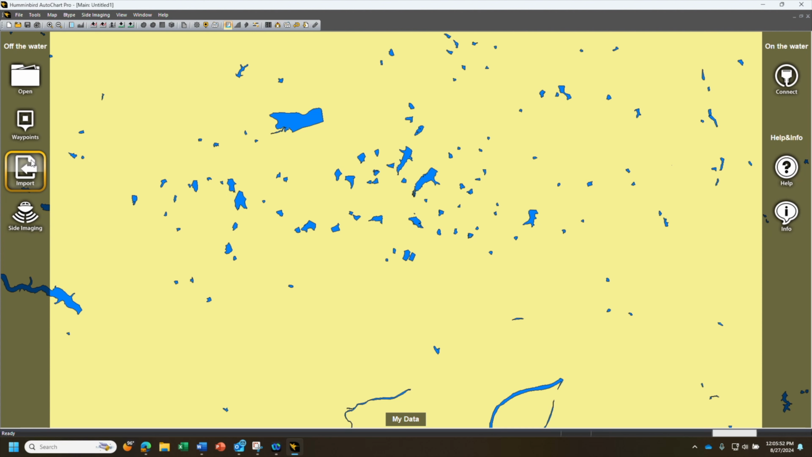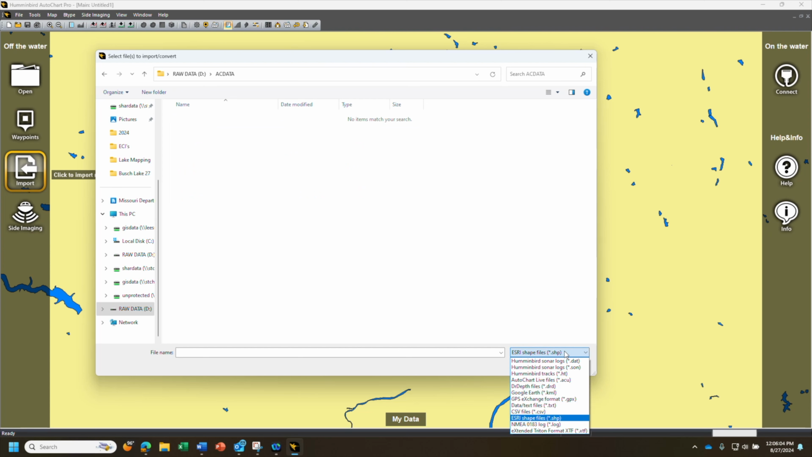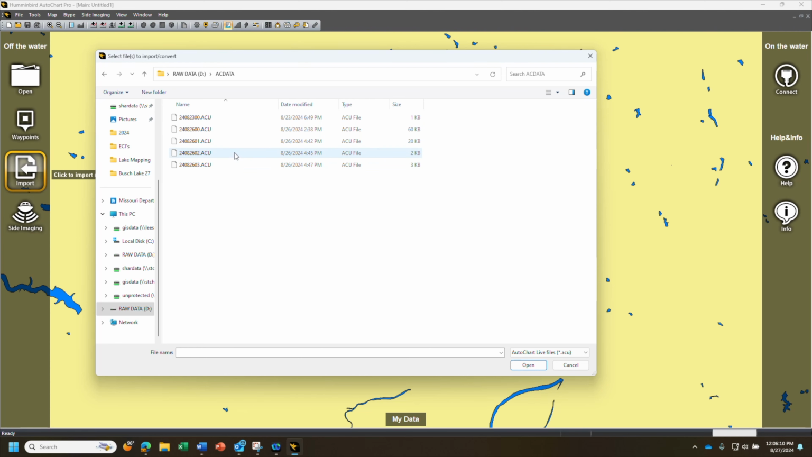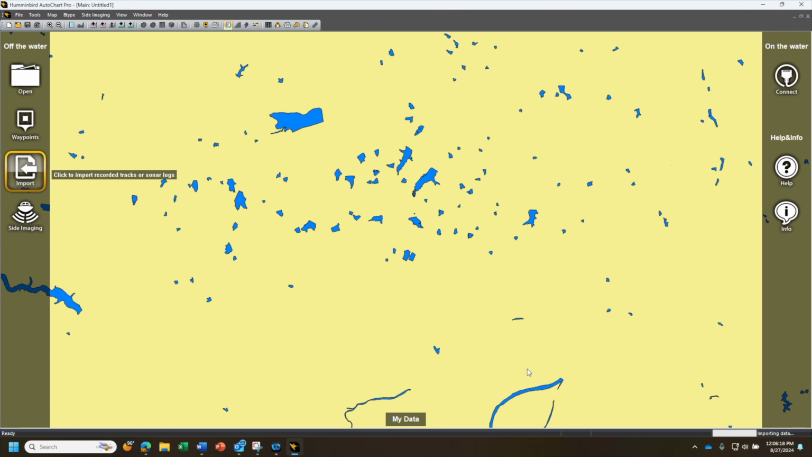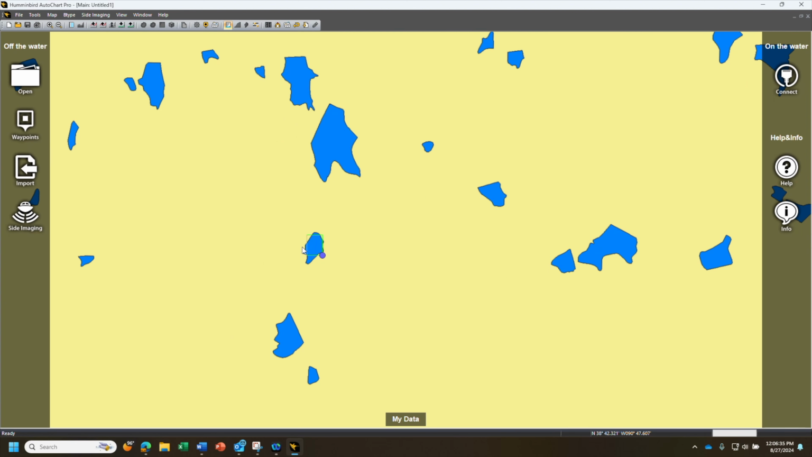Once here, you can go to Import and navigate over to the AC Data folder, and if nothing pops up, you have to make sure the file type down here is set to .acu, since it's the raw data. The file that I recorded for Bush Lake 27 was this one here, so we can go ahead and click Open. It will convert it. It is now an ACD file. If you notice, a little green box popped up over the lake. I'll zoom in to show you a little bit.